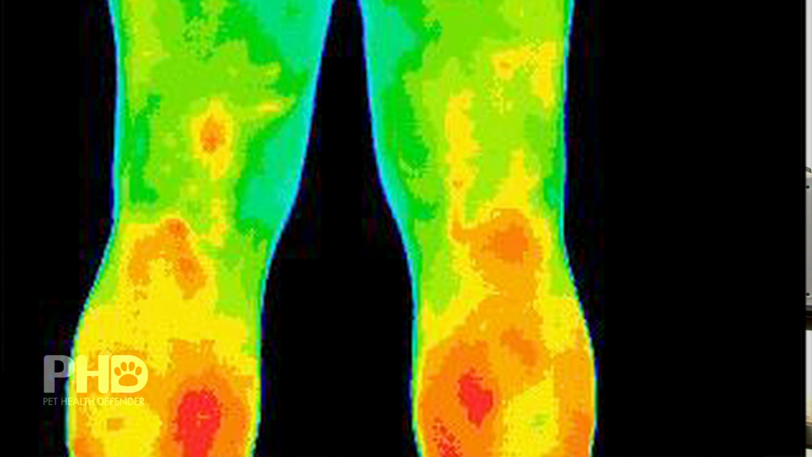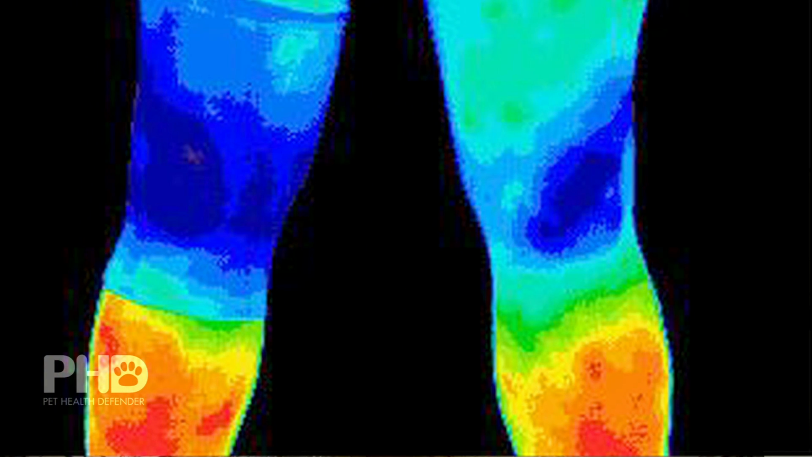Thermography is very visual. If there is an area of the body that's inflamed or infected, it's going to appear on the thermogram as hot, as red. On the other hand, as we improve an area and we decrease inflammation, you're going to be able to visually see that area cool down. It'll be bluer, it'll be greener. So if there's any kind of intervention done, be it biochemical or energetic, you are going to be able to document improvement in those tissues using thermography.